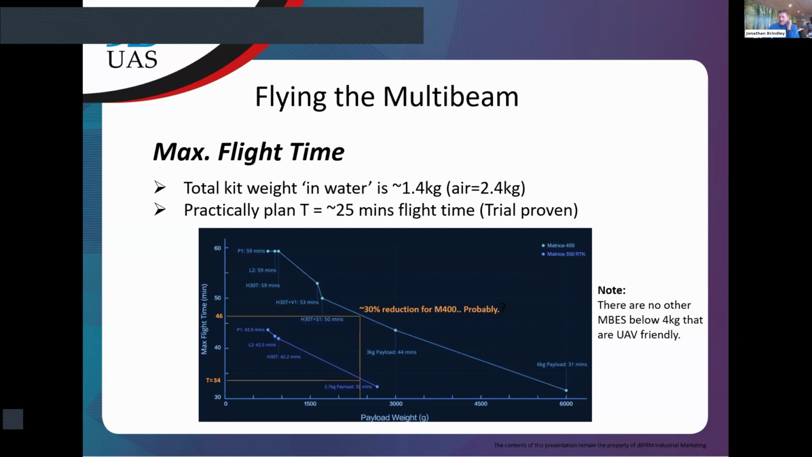Just to underline, one of the questions we did get was, isn't there any other system than the Cerulean with the M400 that we can use, with more channels, etc.? The answer is that currently there isn't really any other system that is UAV friendly. So it's the best solution that we've got right now. Okay.